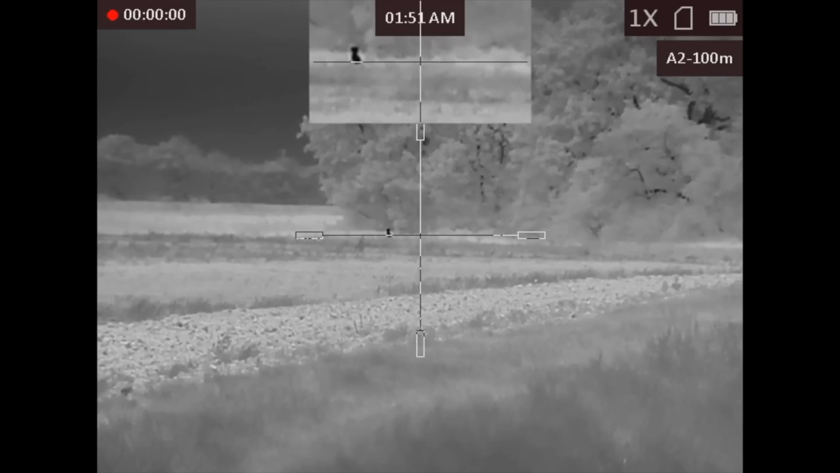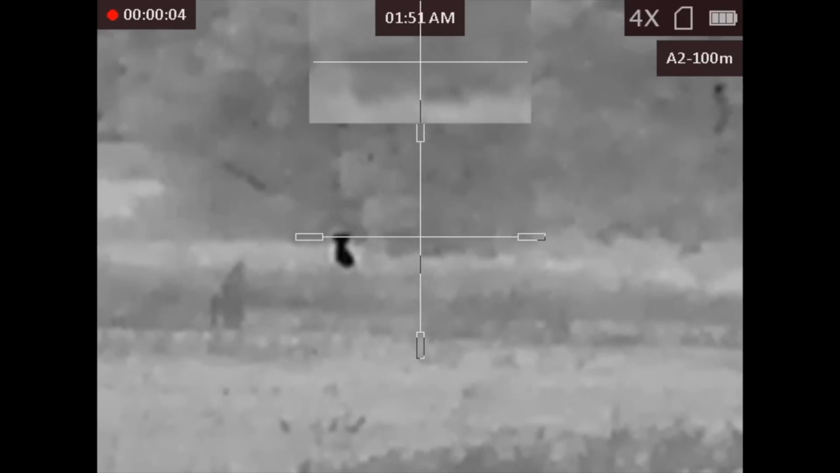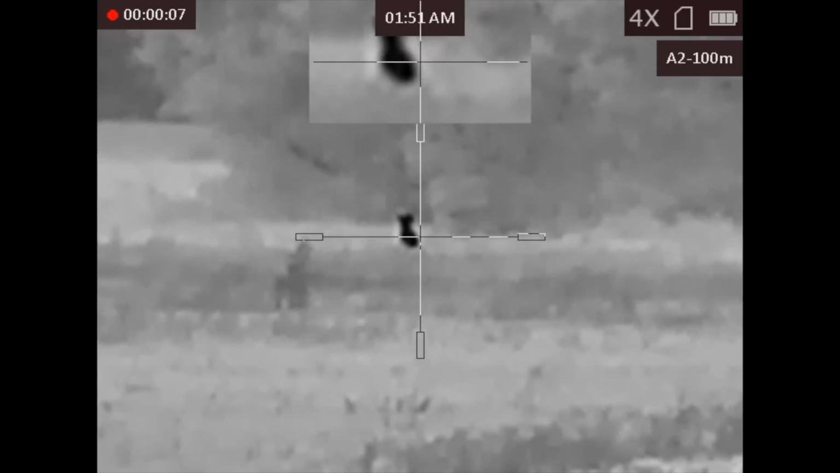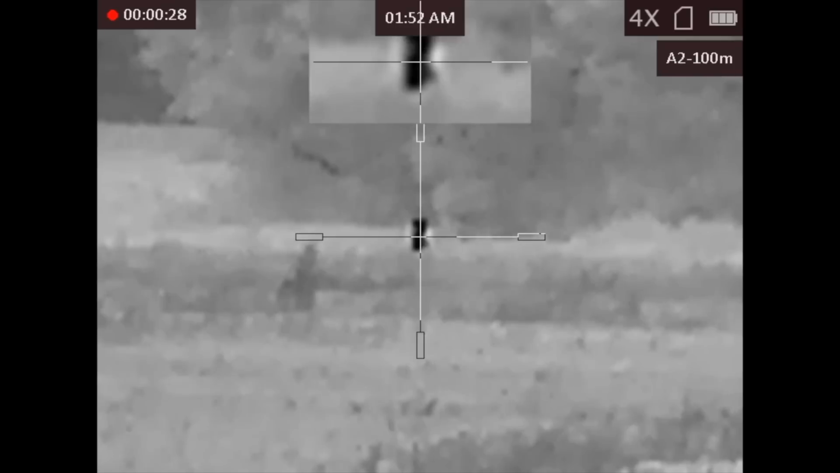And then other times it's just right place, right time. I'm out with Dwayne on this particular occasion. I called once, this fox came straight out the woods and just sat there. Quite some way off. Nevertheless, it went down.